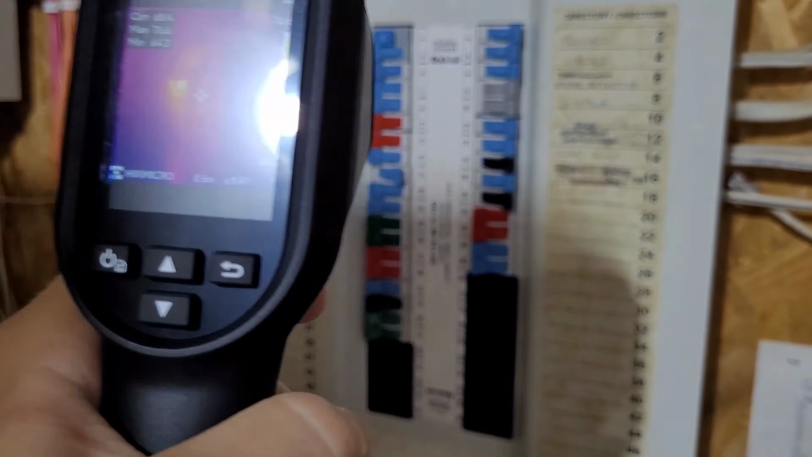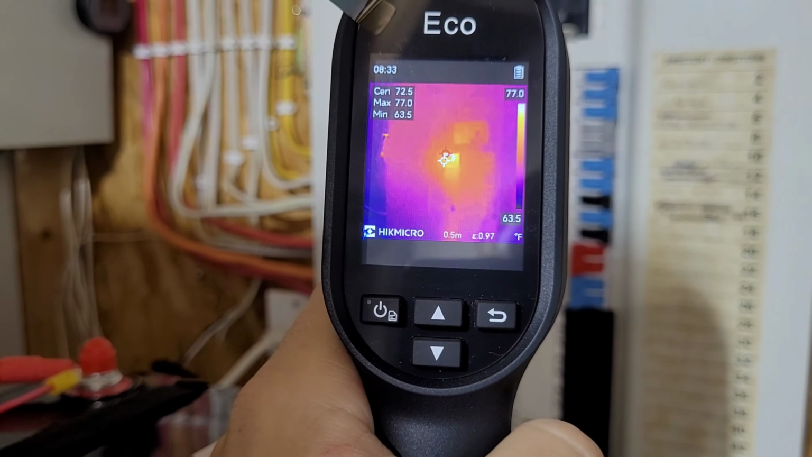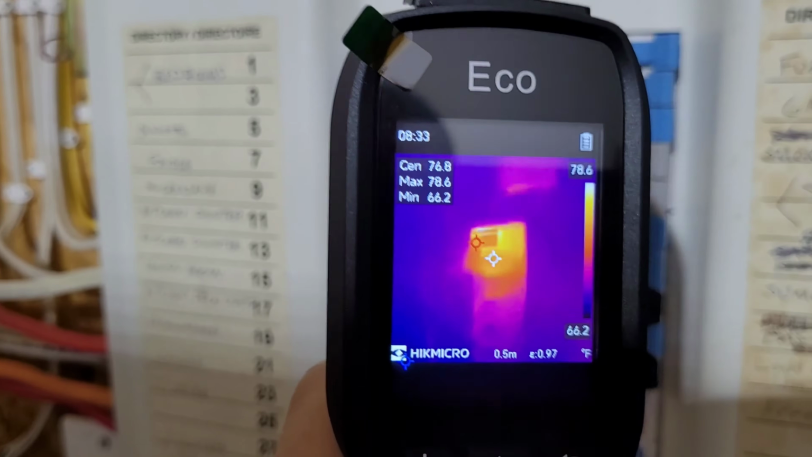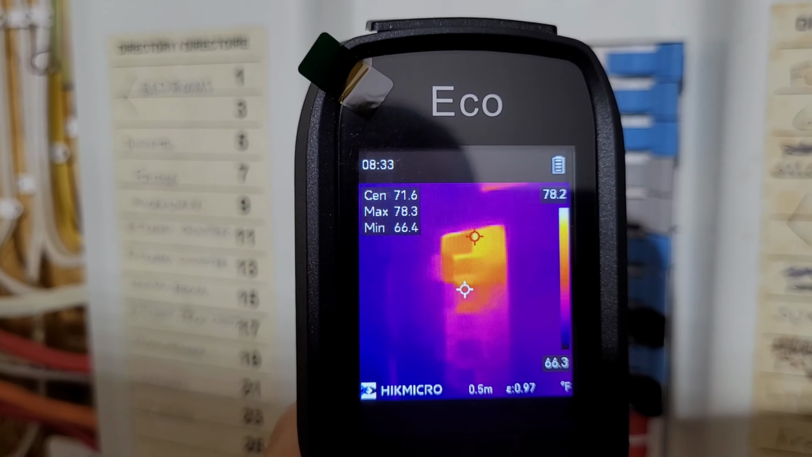But if you were looking to troubleshoot a breaker panel, you could spot which one it is pretty easily. Now, it's not overly hot. It's only 77, 76 degrees, but you can see it is hotter than the other one. So automatically the camera flags it as the hottest point, and if you were troubleshooting a panel, that would come in super handy.